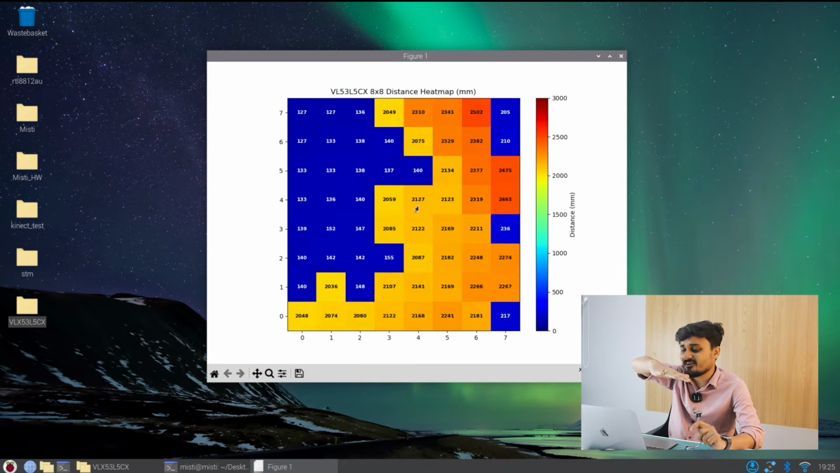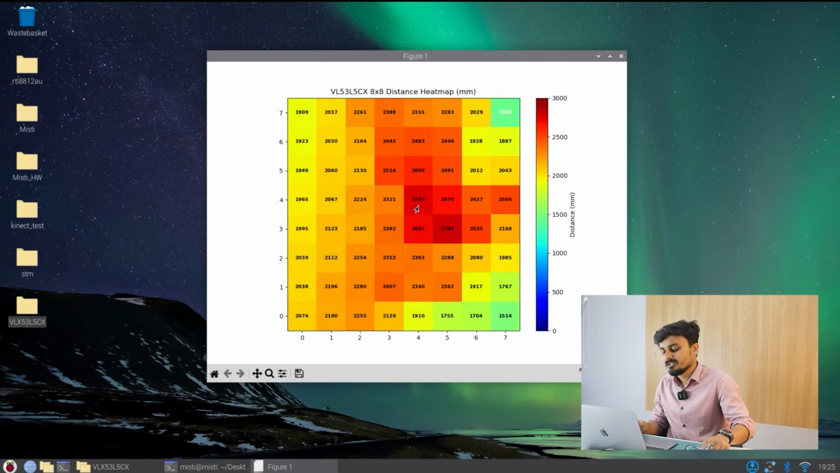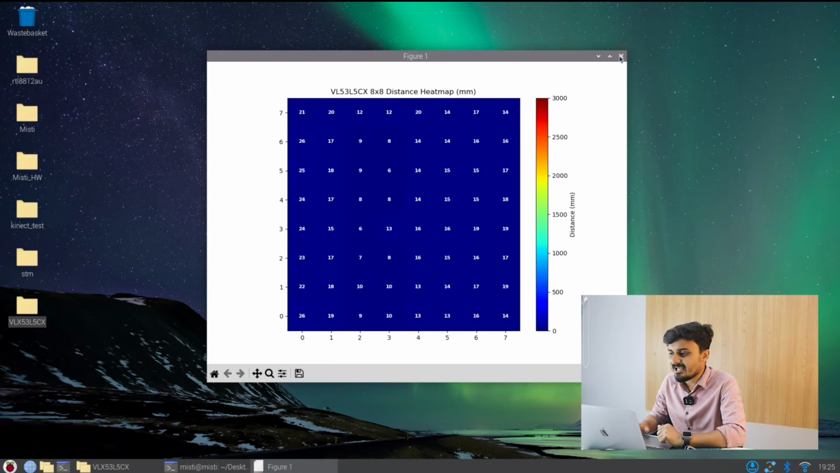And as you can see, it's very fast. It's real time, and you'll see the delay is very low. Now this is about the visualize script.